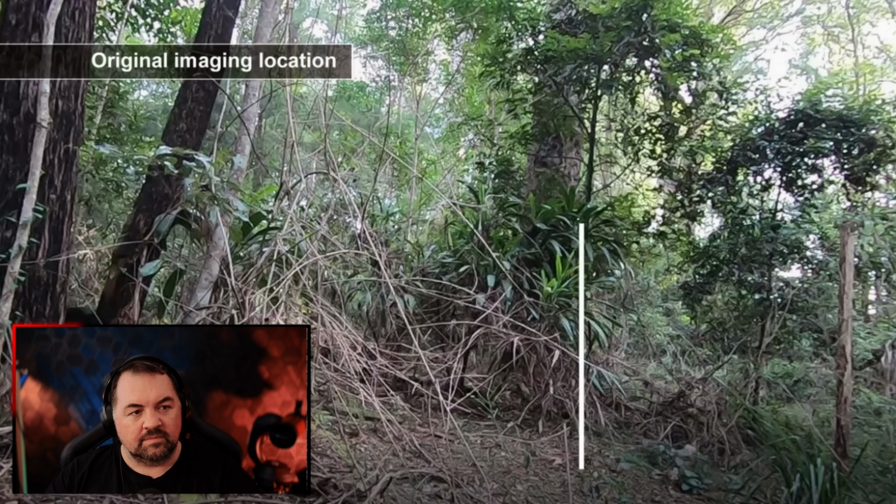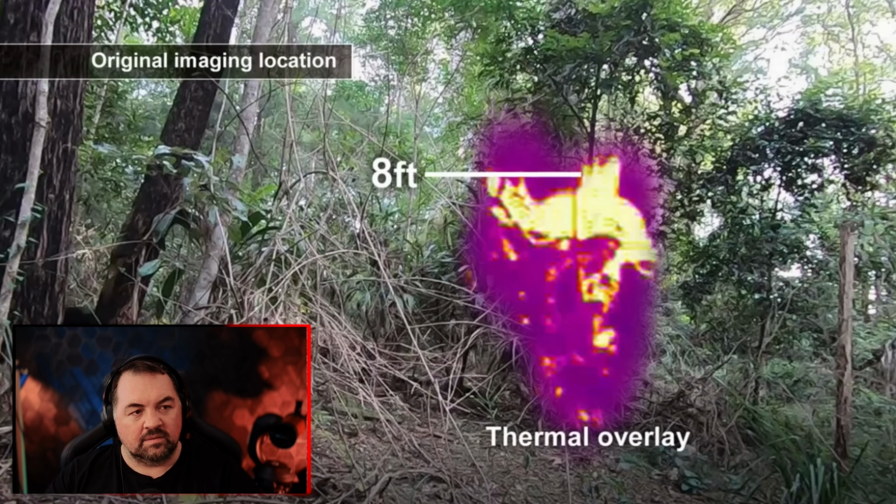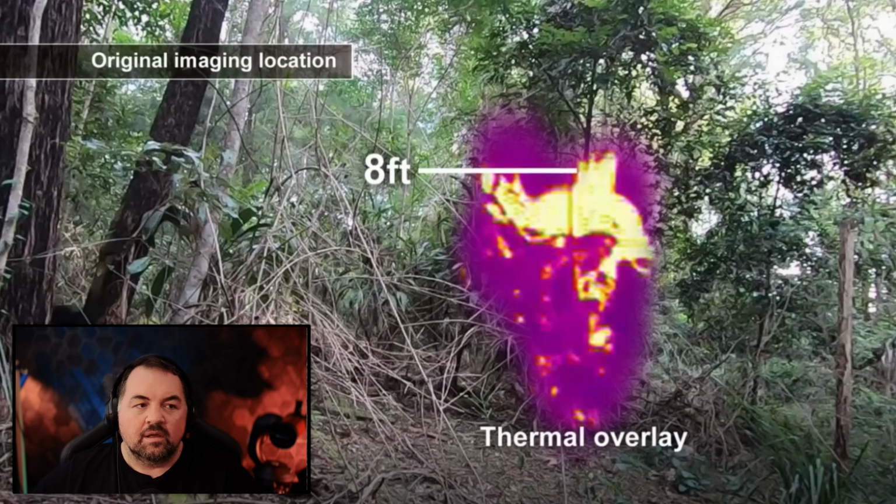But anthropologist Kathy Strain says that in this case, size does matter. The research team went back to the spot in daylight and measured the tree, matching the thermal footage as best they could. Yeah, 8 foot tall, but I suppose one of the things is if you were going to hoax it, then one of the things that would get called out is, oh, it's only 6 foot, so it could be a bloke stood behind a tree. So you would factor that in with the hoax and basically stand on a box or stand on a ladder or climb further up the tree a little bit to make it look like it's an 8 foot tall Bigfoot. Sorry, Yowie.